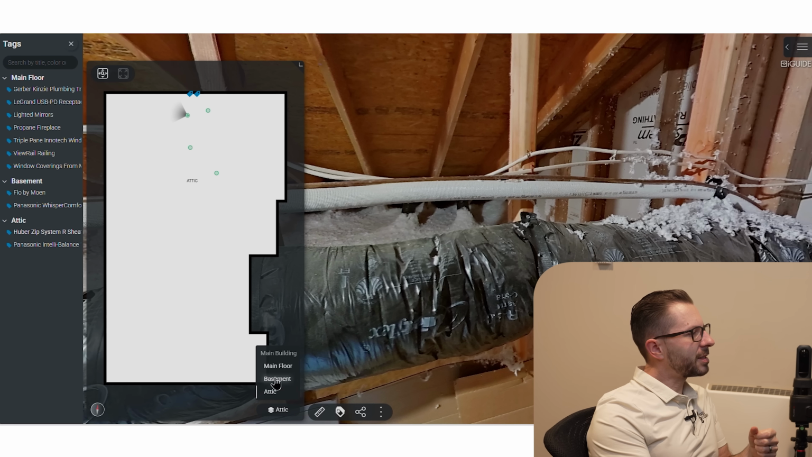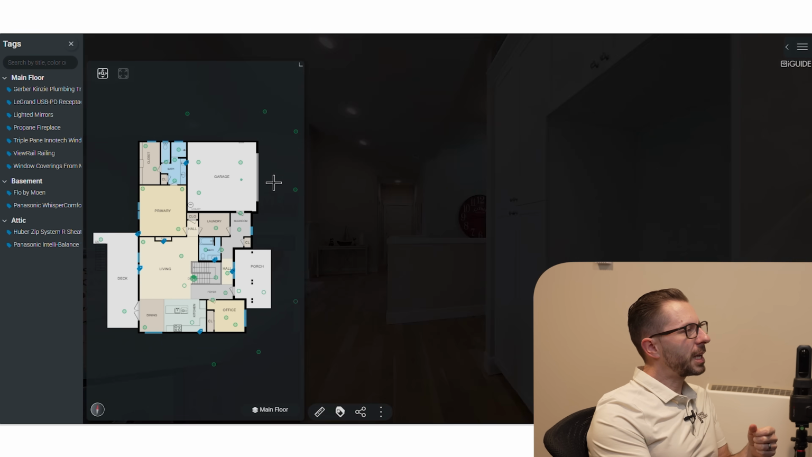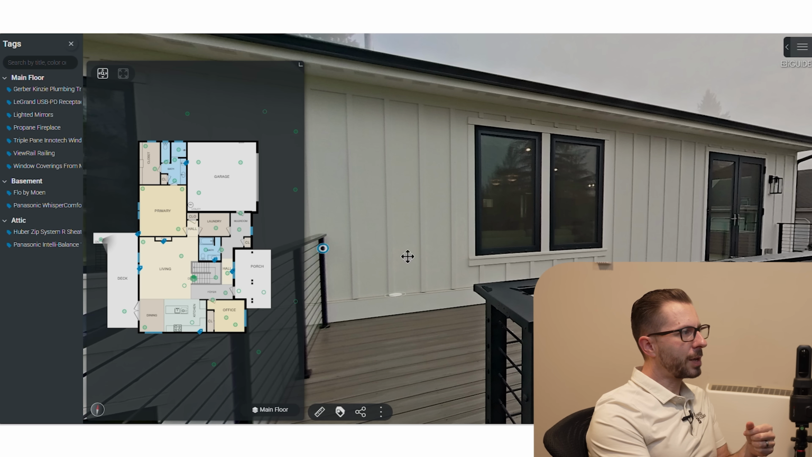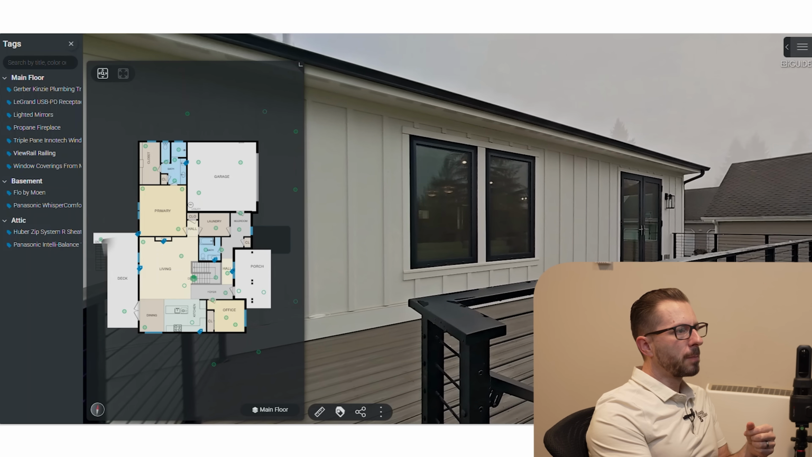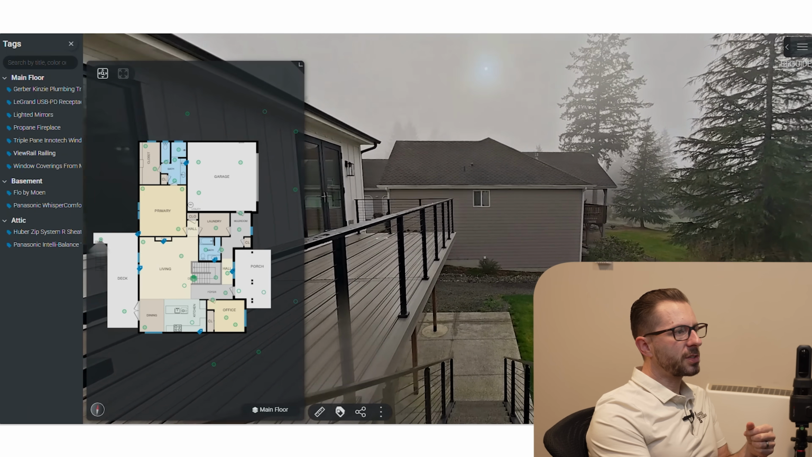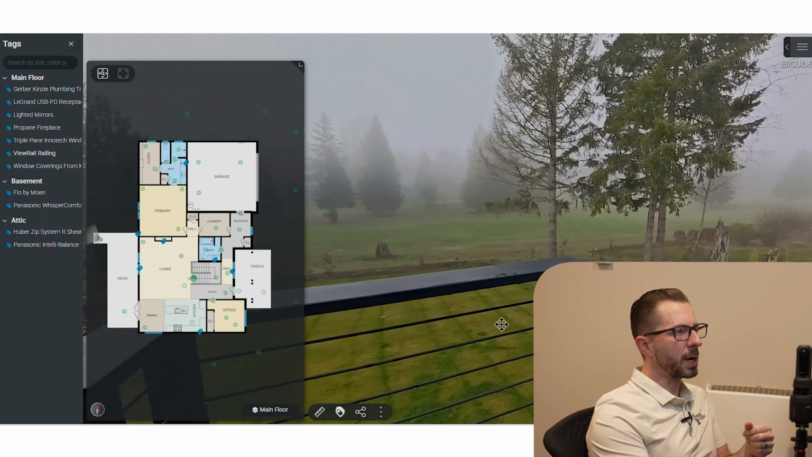I'm going to go ahead and take us to the main floor. From this map here, you can actually go to different locations on the outside. So even from the outside, I've got a tag here for the view rail railing, but because it's 360 degrees, you can actually see what the view is from the property.